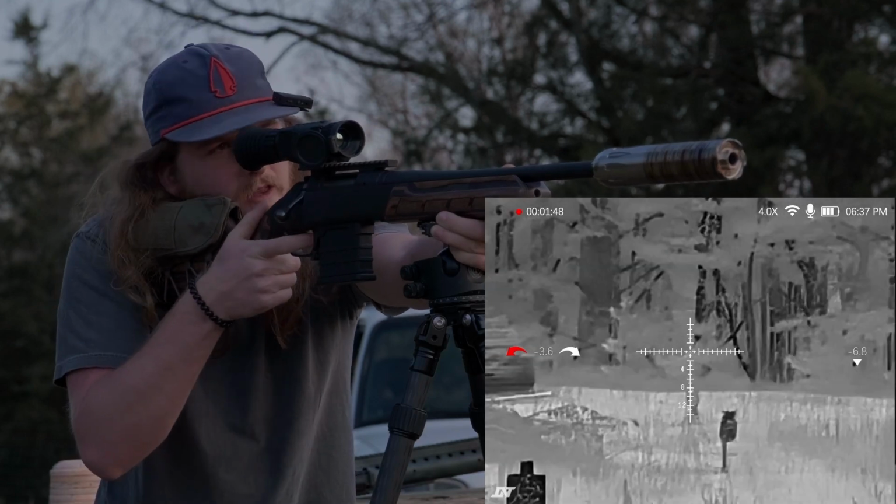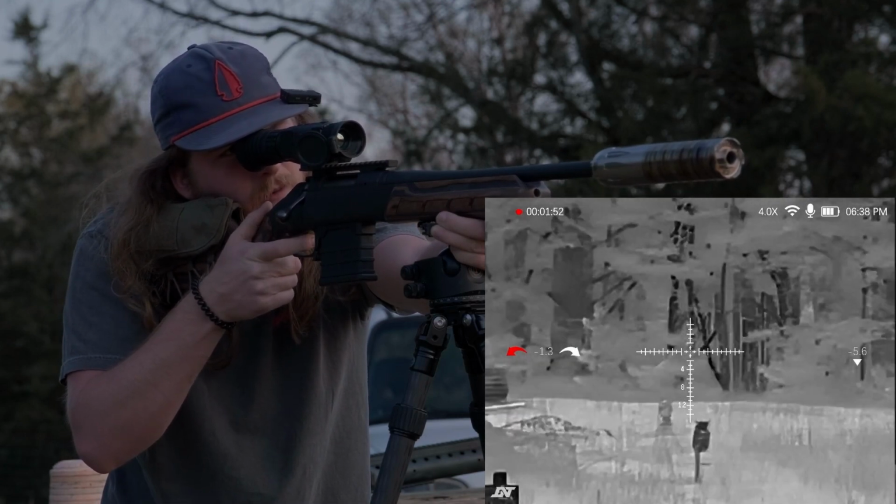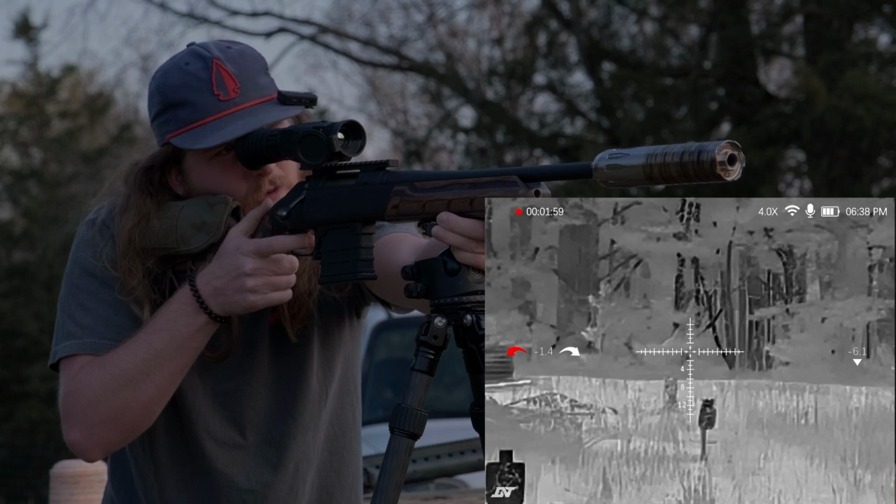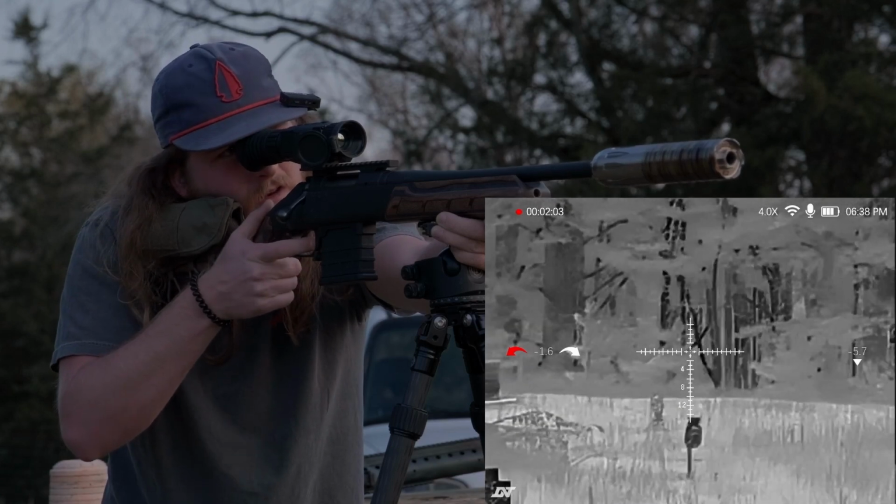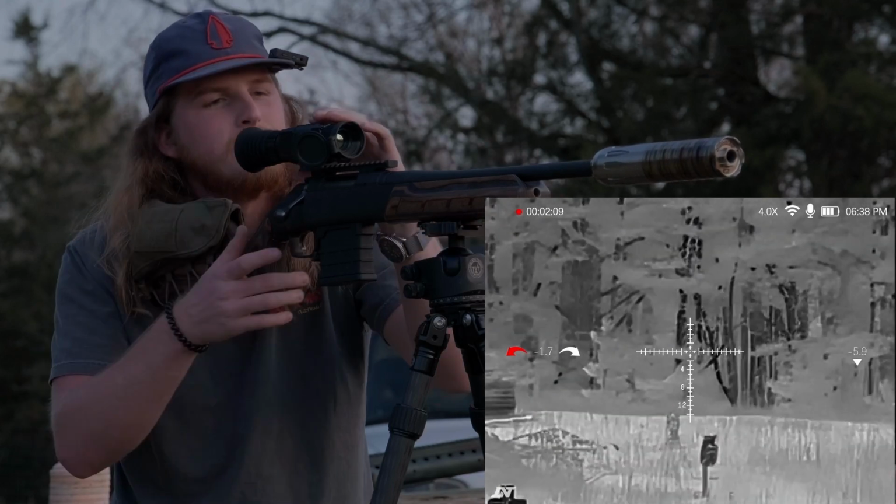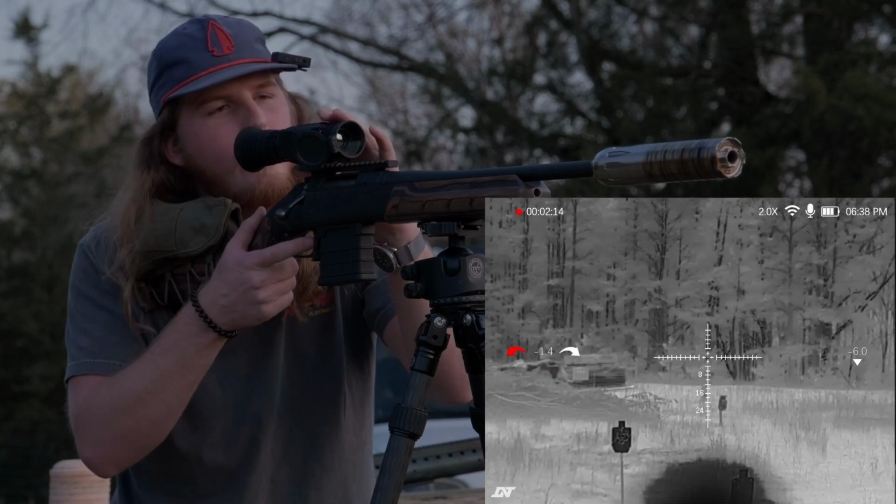I don't think we can see that far target. It's right up here. Now, if you didn't know where it was, you definitely wouldn't be able to see it. Oh, that was the last round. But you can kind of see a little spot right there. Anyways. All right, let's get it back on 2 power.